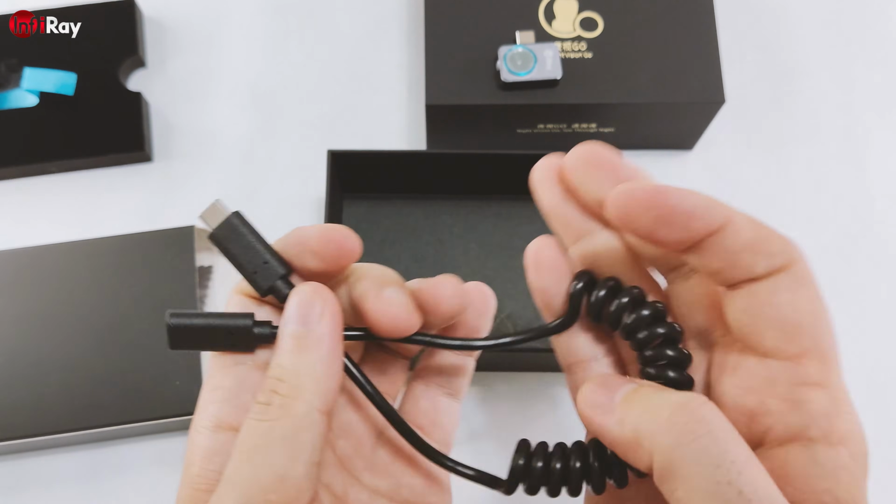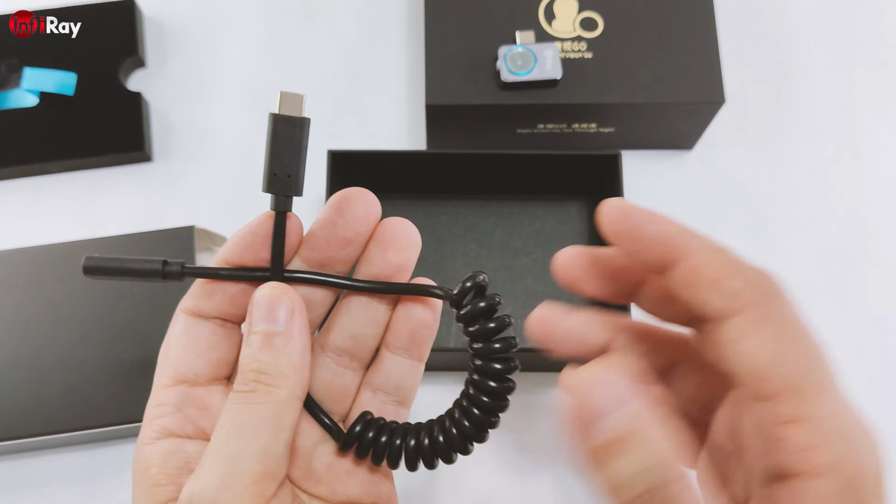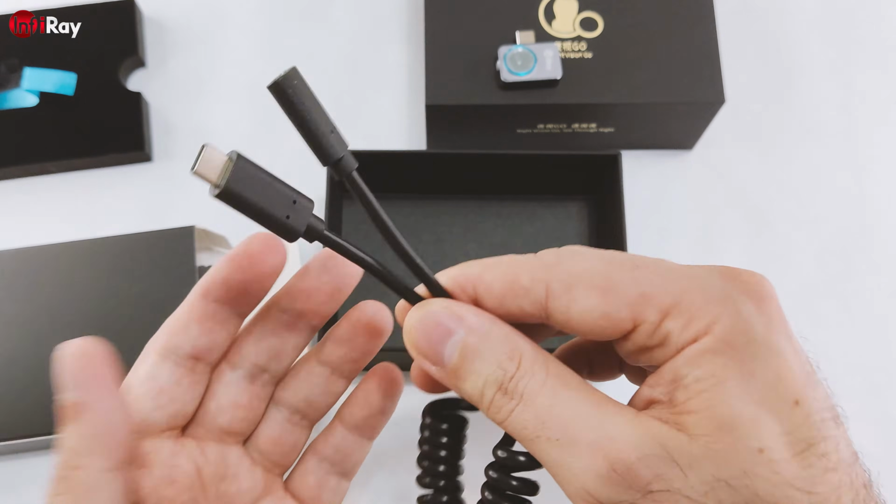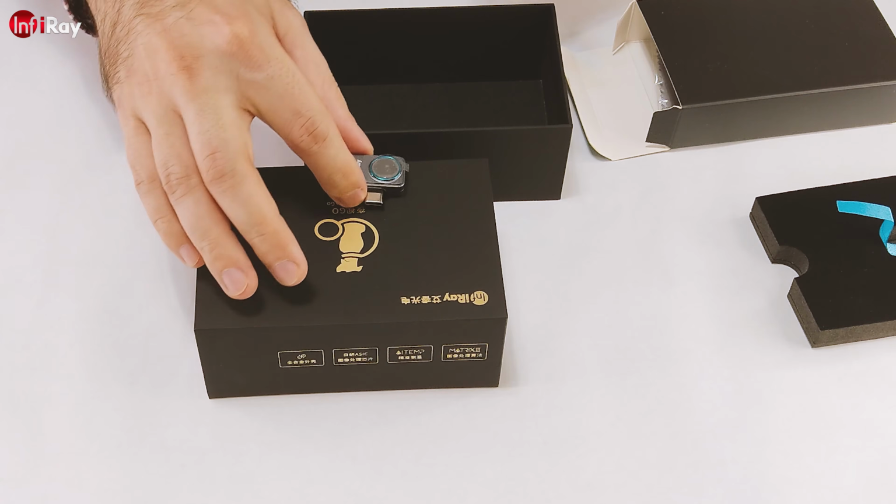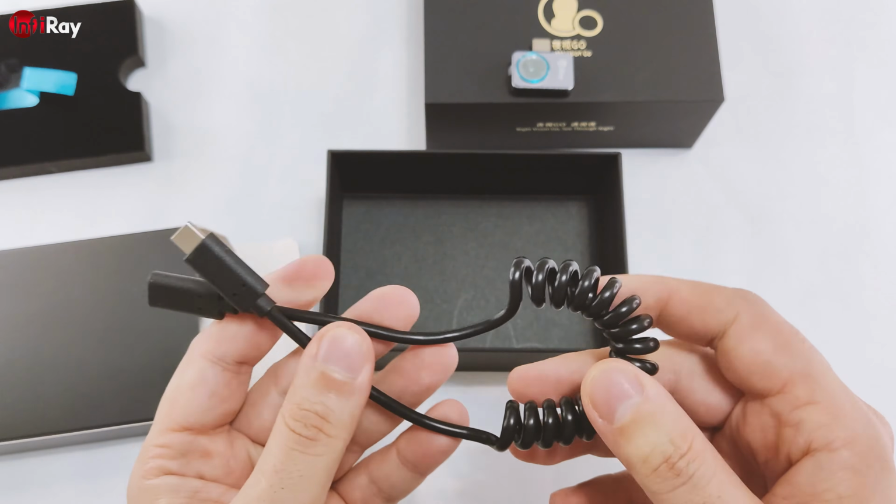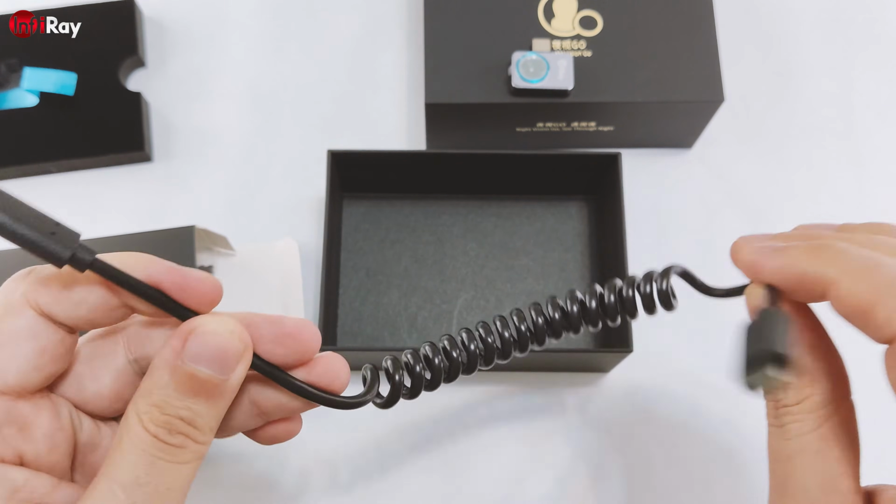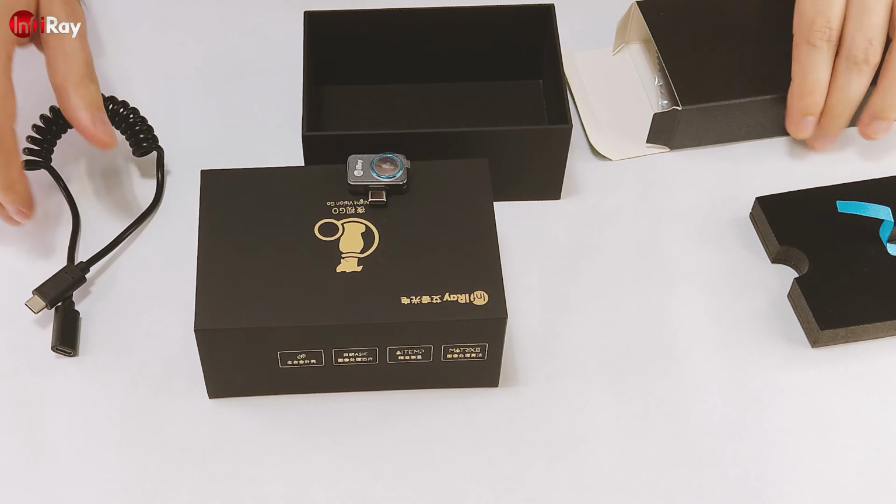Occasionally you can request one, but I'm not sure if that's available. You can buy a holder separately, and I'm going to try the other holders I used for other videos later, to see if I can accommodate this model. Not much hope about it, but let's see. This is actually a much better cable than the other models include. We will test this a little later.